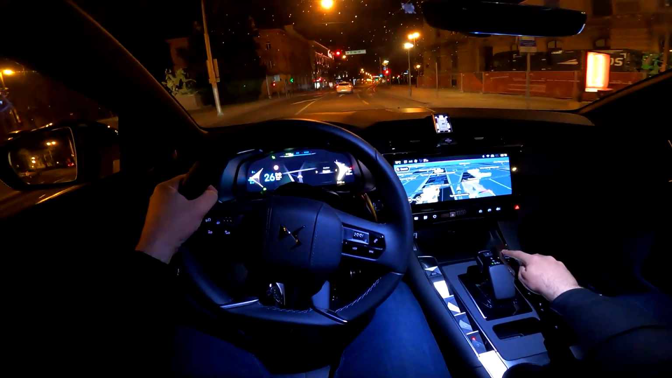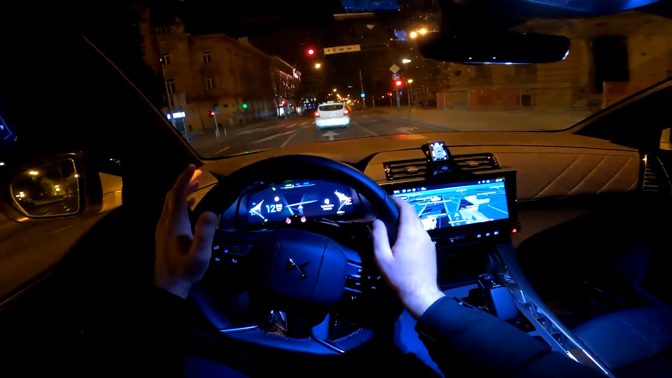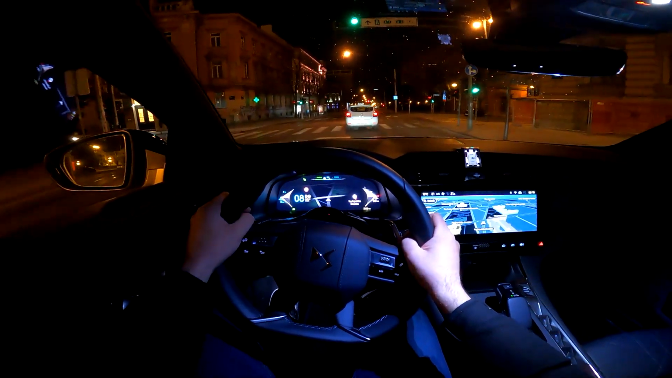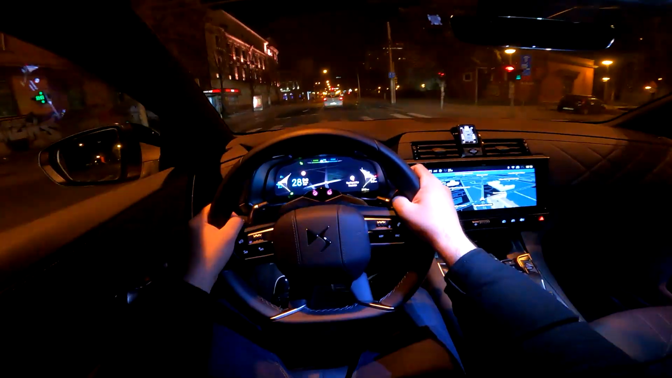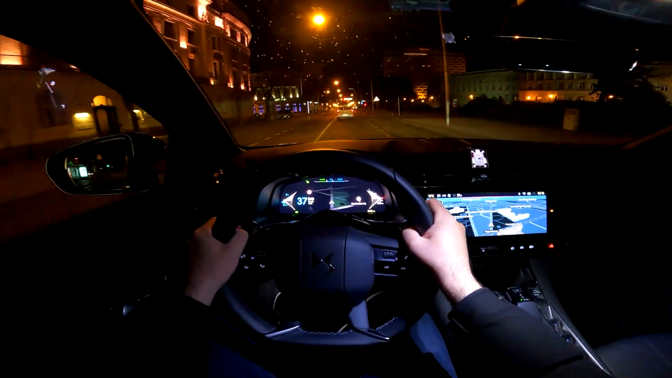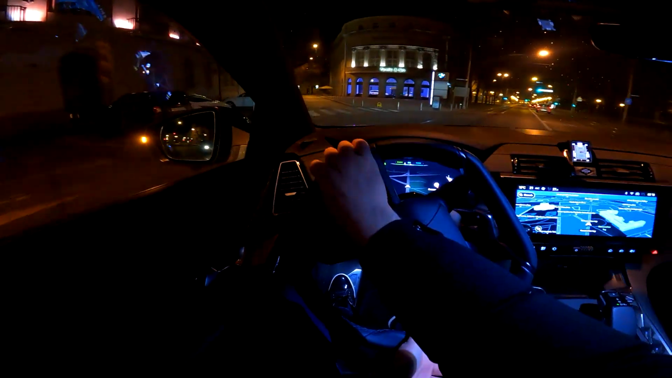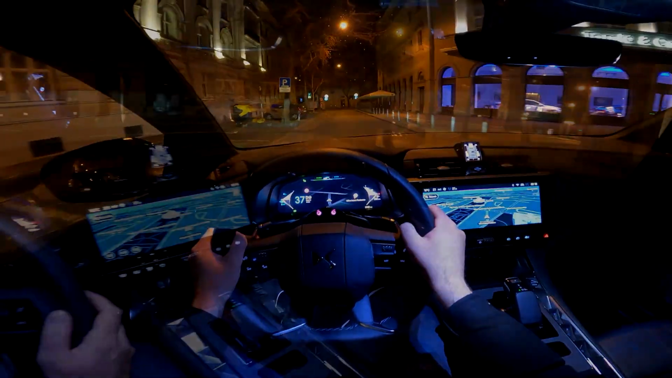We can now switch to, for example, hybrid mode, which would then choose between the electric motor and the petrol engine that we have here. So we have the 1.6 liter petrol and the electric motor, of course, and the 14.2 kilowatt hour battery, which I already mentioned. I quite like this clicking sound of the Citroen models for the indicators.